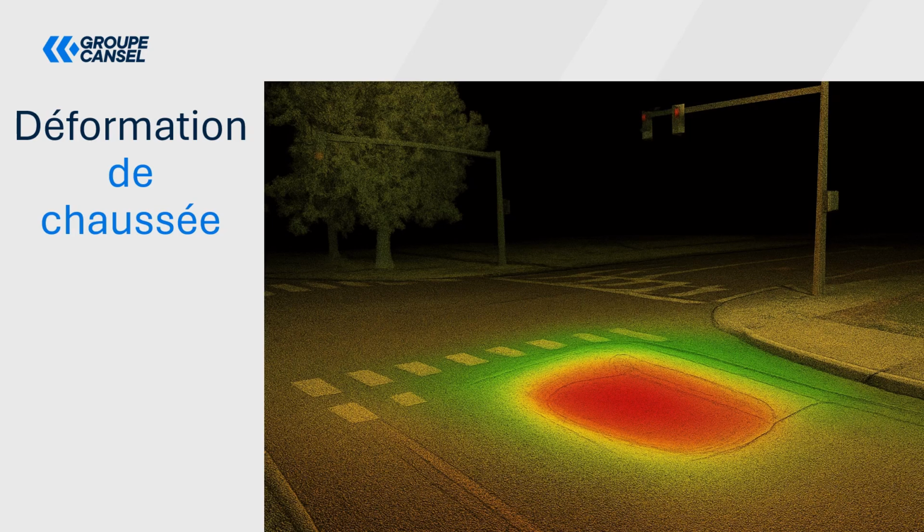Here we see another example of pavement deformation, for instance, that we can analyze with the system or with the point cloud, excuse me, in order to get information about where the pavement might be deformed, to look at the volume, to see what should be done, to identify depressions and what we can detect. All this information comes directly from the point cloud.